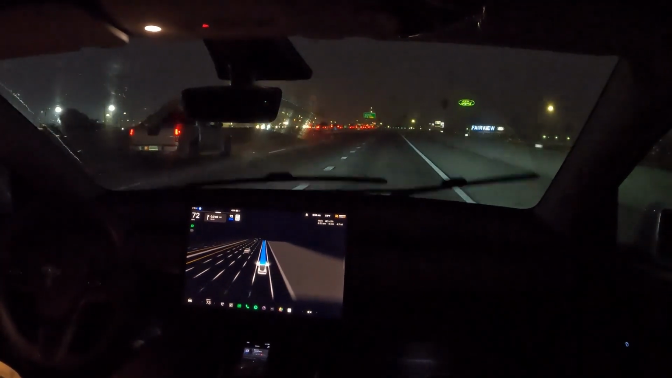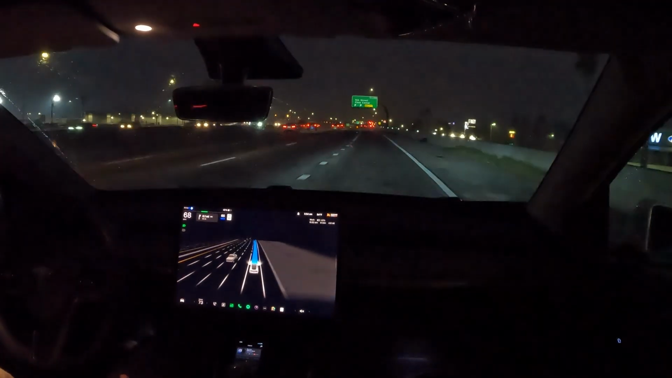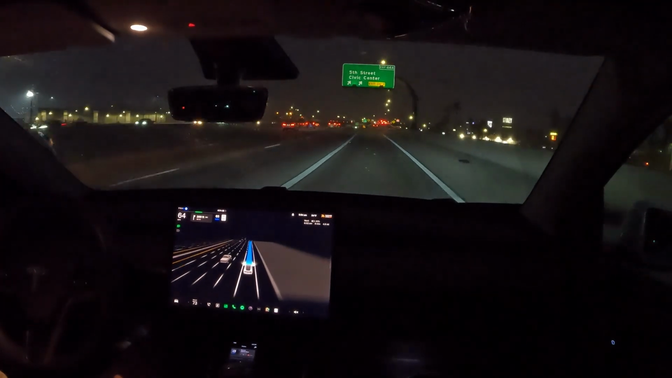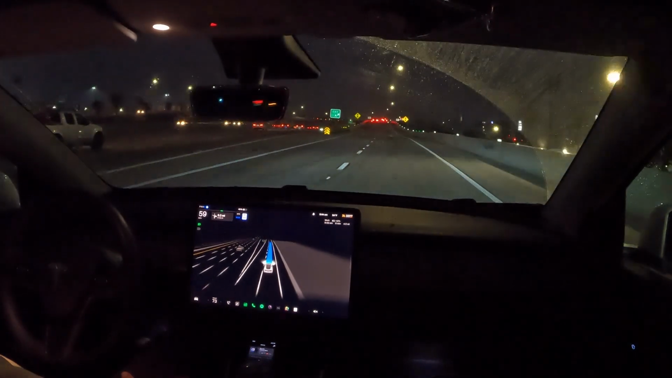Now we're about to get off the highway, and we're going to turn right, or at least it should. Yep, we're turning right.